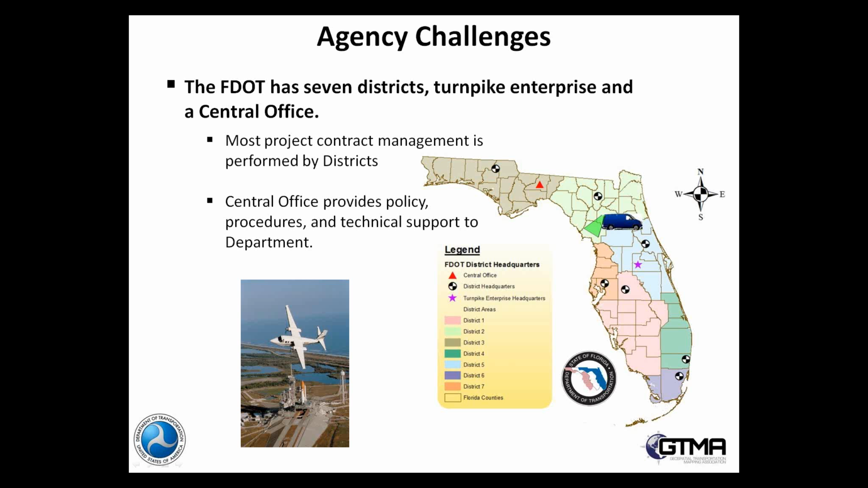Most contracting and project management for our work program projects are done at the district level by the district project managers, surveyors, and engineers. Mainly the role of the surveying and mapping central office is to provide procedures, technical support, and help establish guidelines and policies to support the transportation department as a whole.